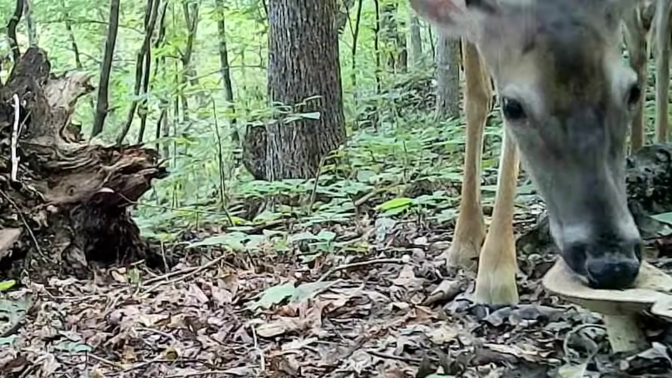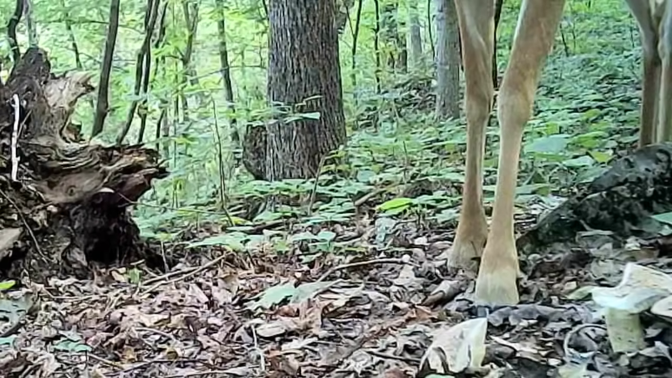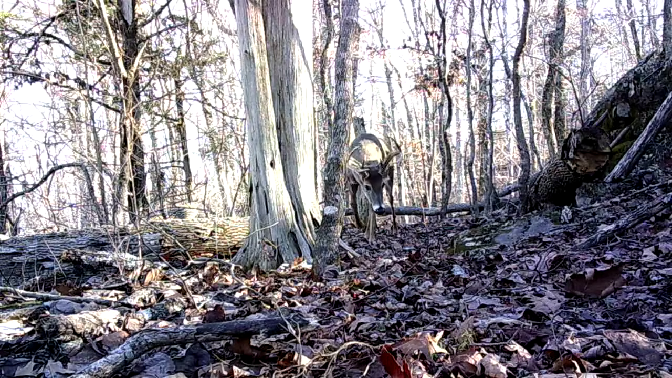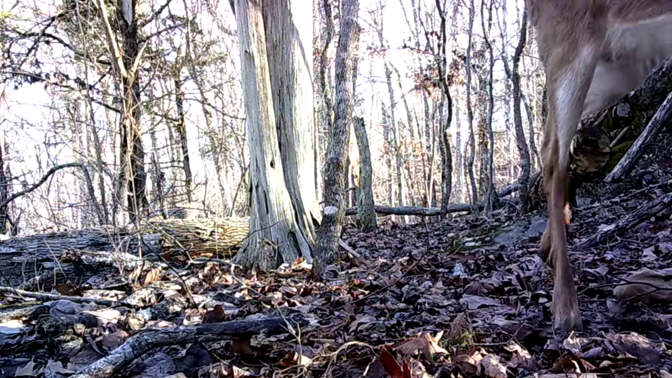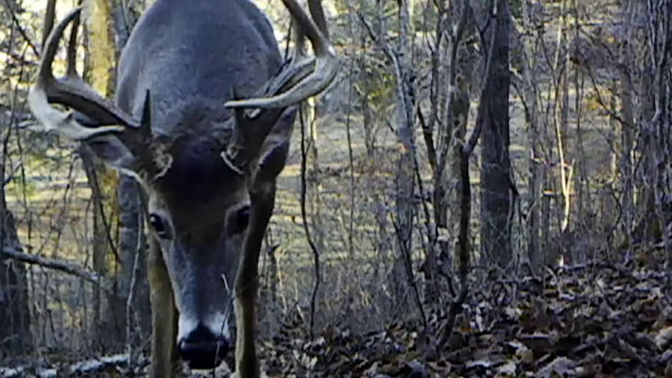And they eat mostly acorns and leaves, but they'll eat mushrooms too. They know what to eat though, that's for sure. And they just prowl this ridge. They live here too. This is their domain. So there you go. There's the deer.